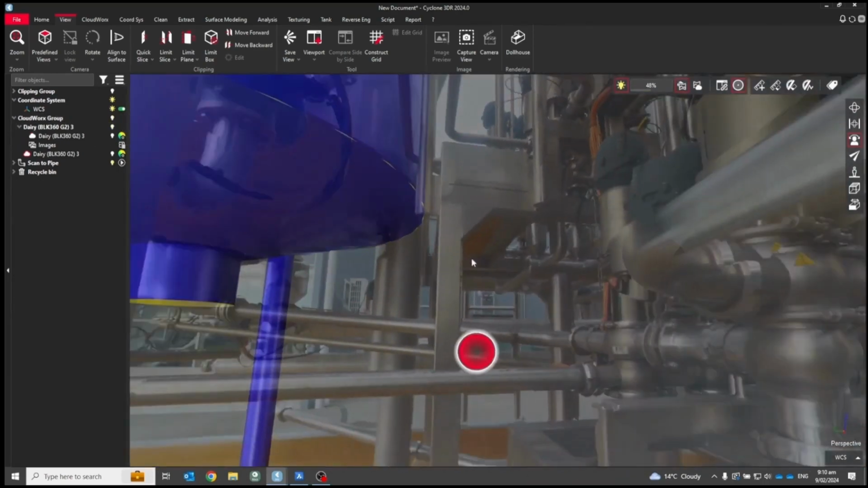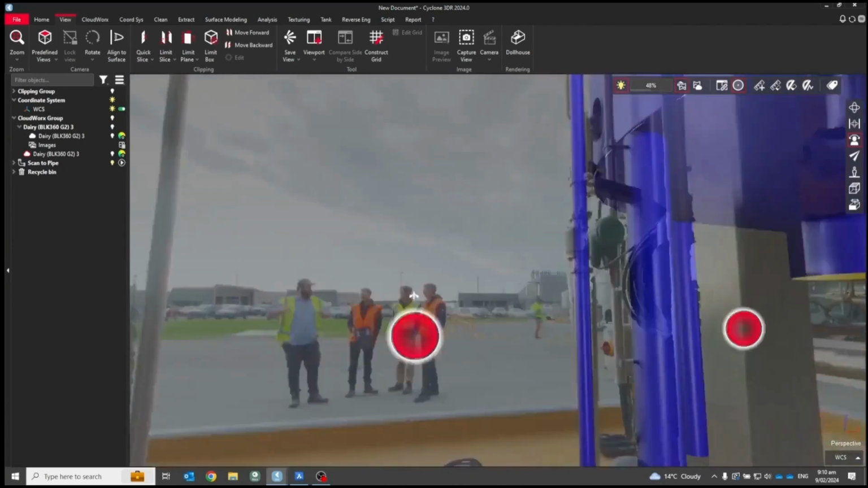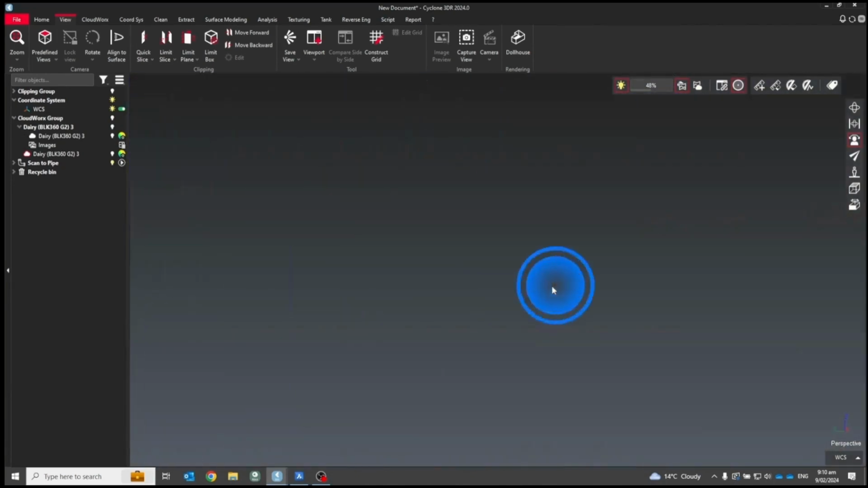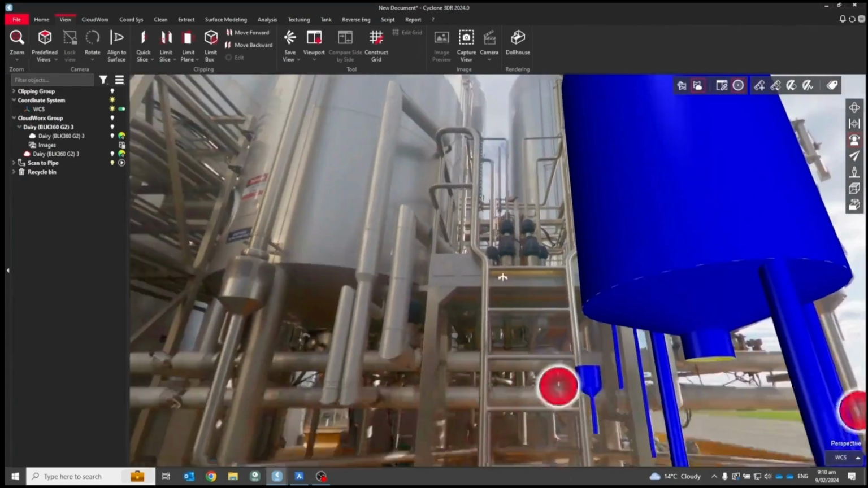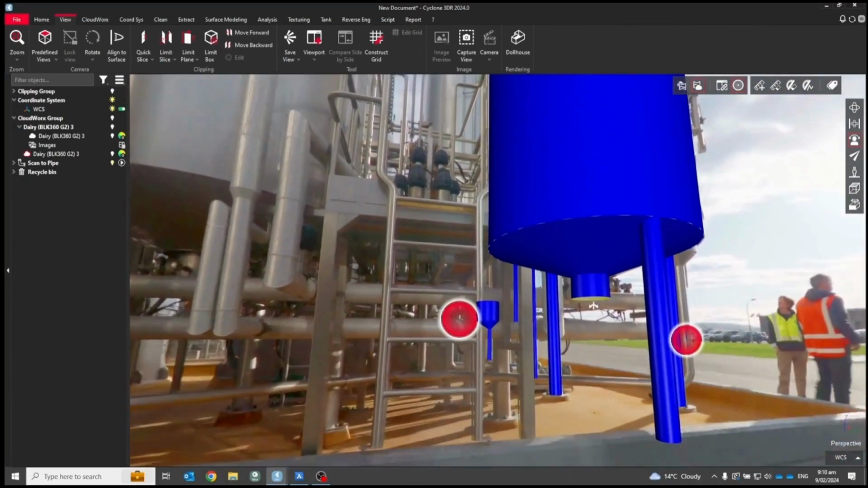And this is all part, of course, of the viewer, the license-free Cyclone 3DR viewer. So this offers a really nice way to deliver data to those people without software to receive it in. So you can jump around your bubble views just by double-clicking.